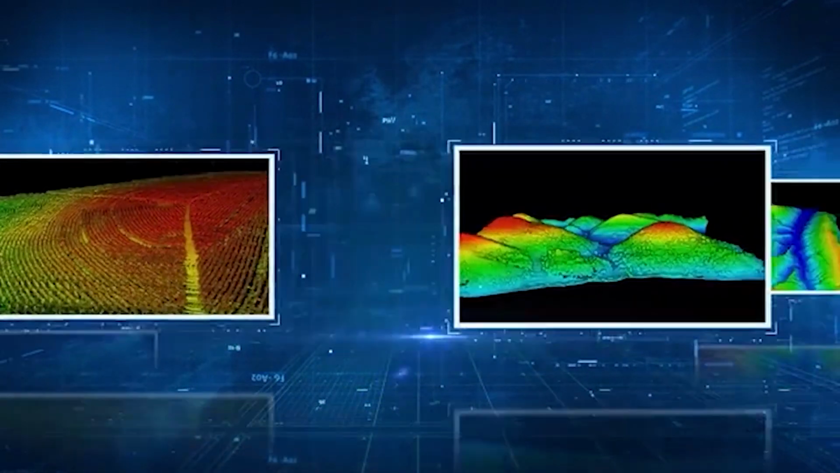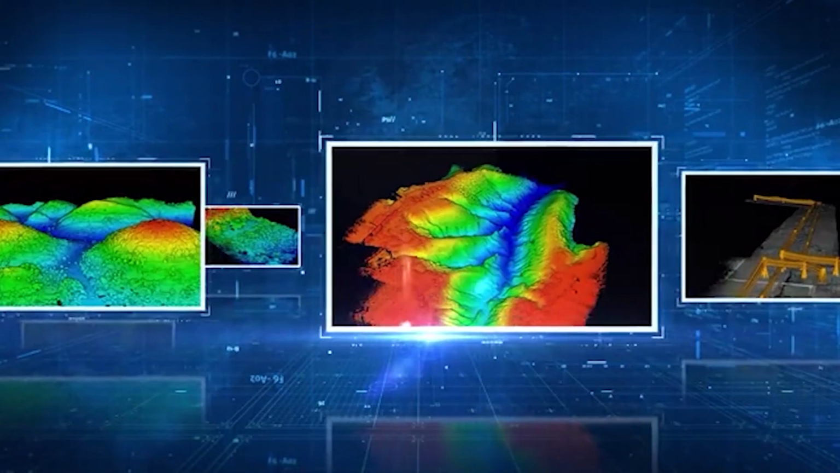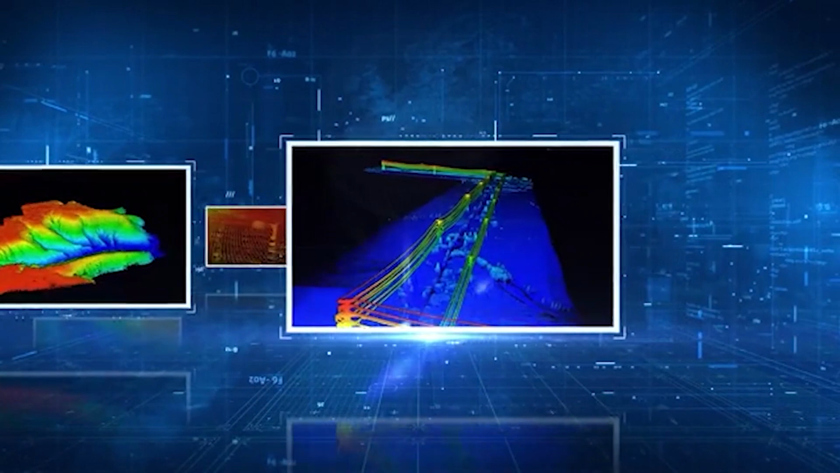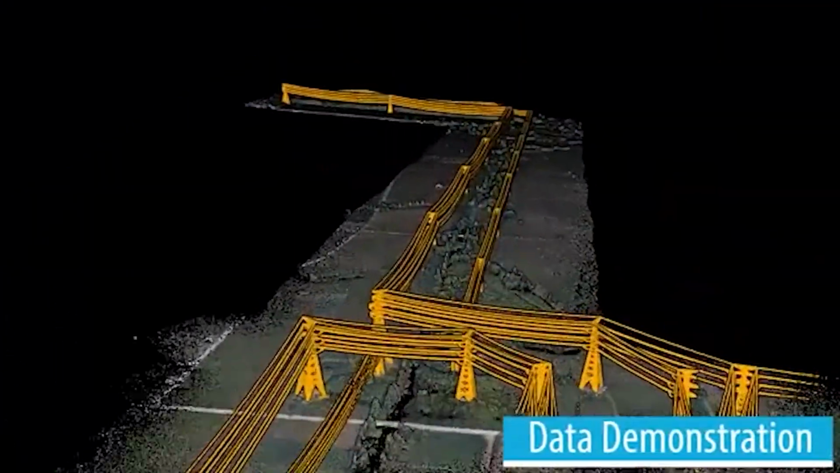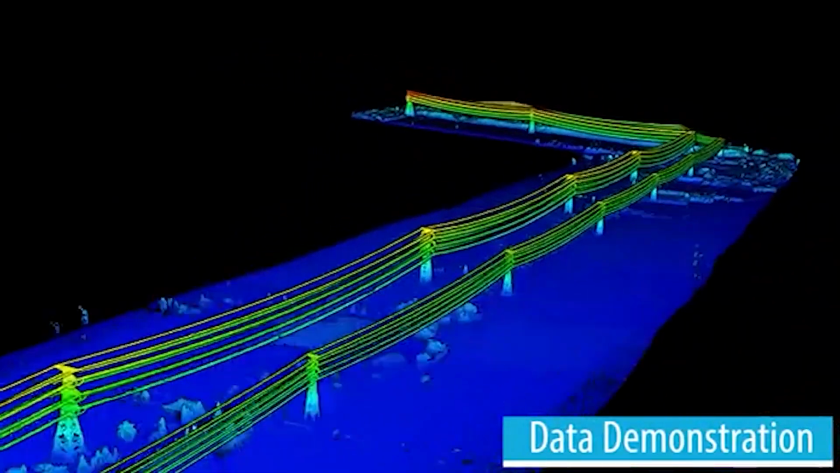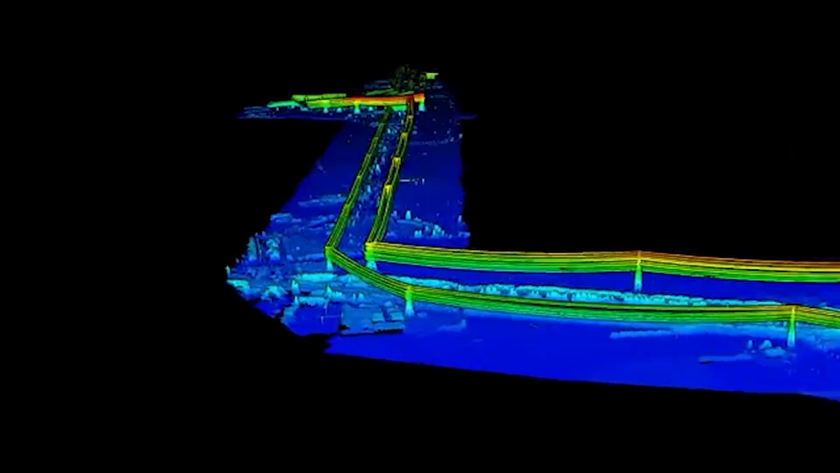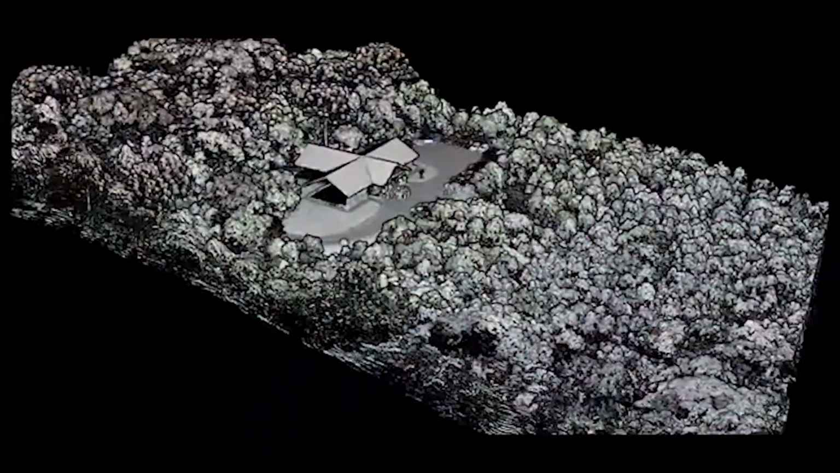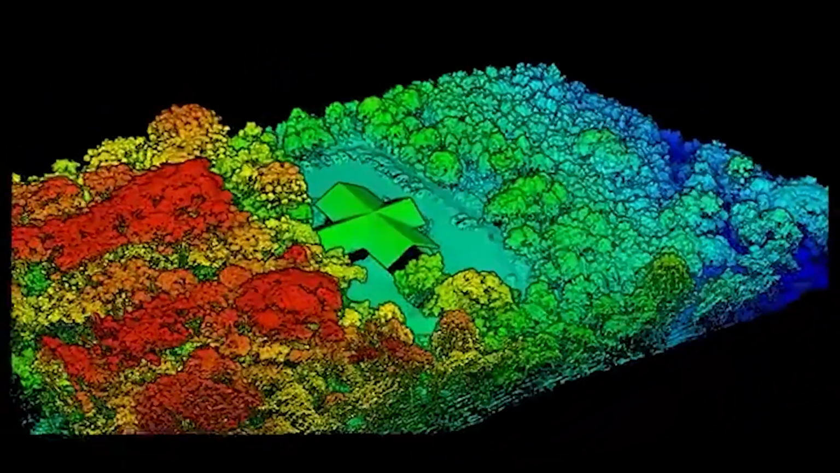There are a lot of great use cases for our LiAir system, specifically the LiAir 250. One of the areas where we've been seeing a lot of interest is in powerline corridor survey. So this is basically looking for danger points or clearance zone violations along electrical utility corridors. You can also use this same technology to investigate oil and gas pipeline right-of-ways.